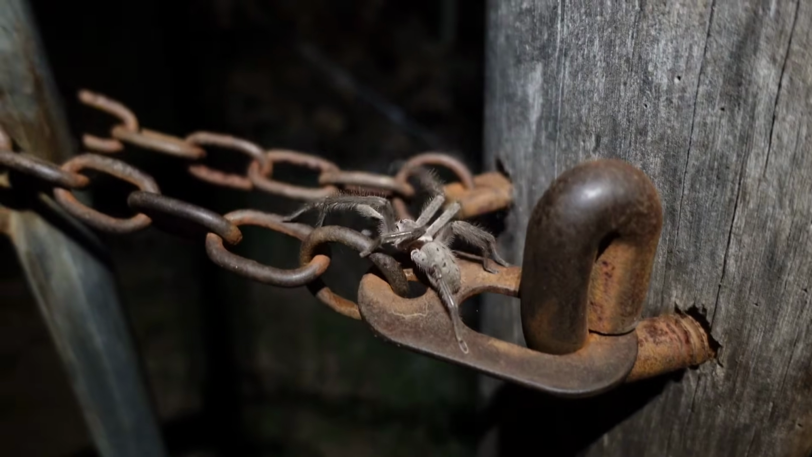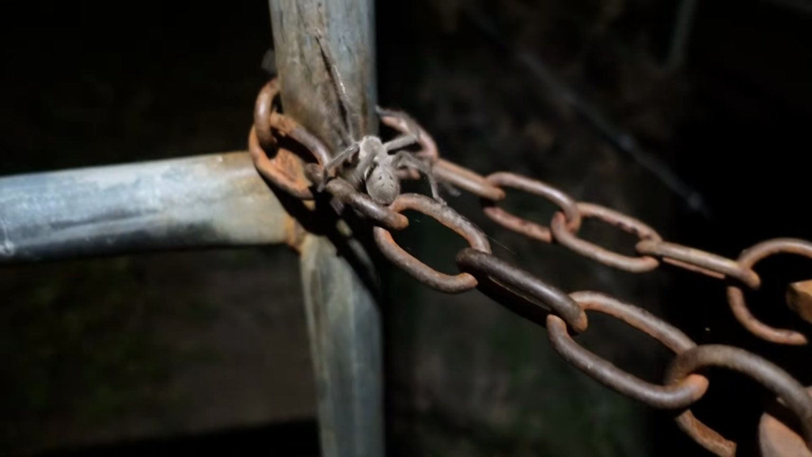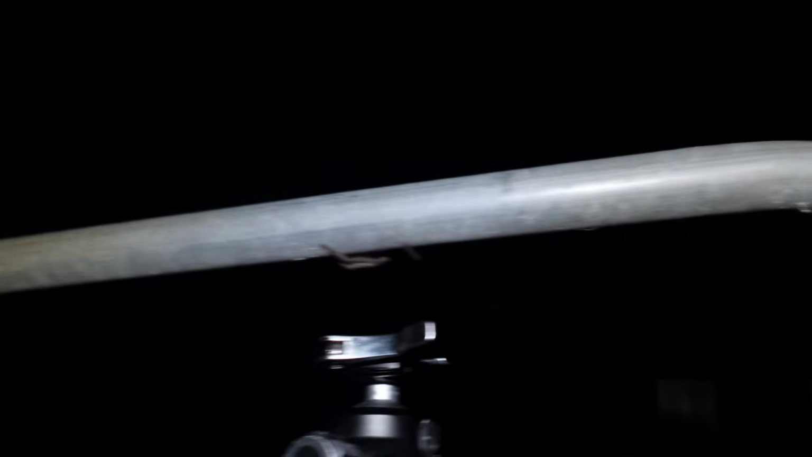Always a comforting sight when you go to open the gate. Big old huntsman. Pretty cool spiders, those ones.